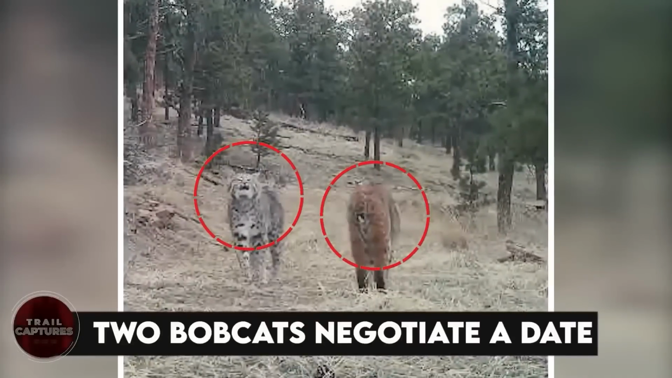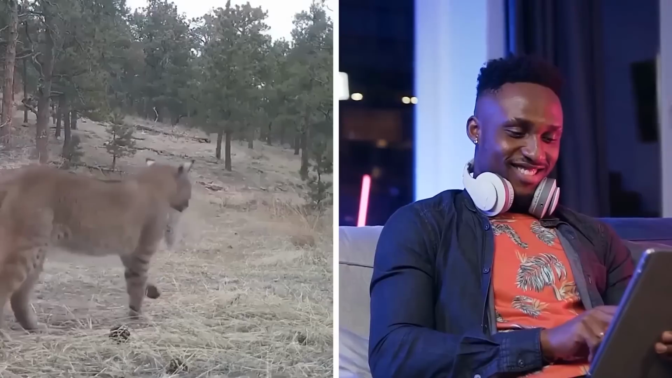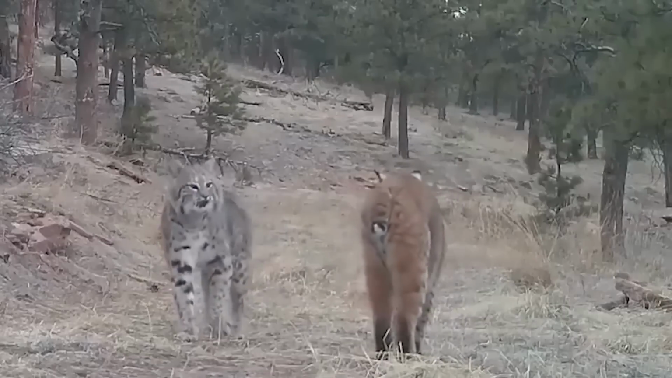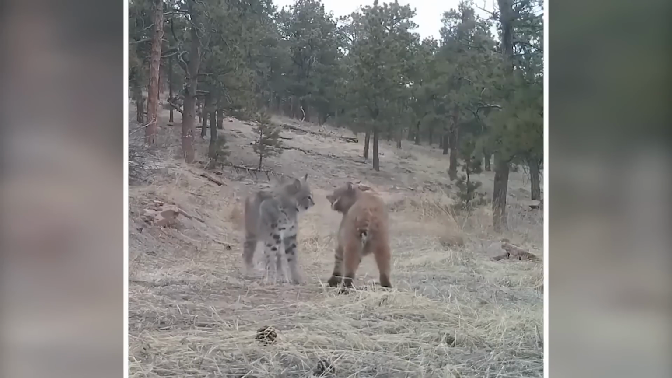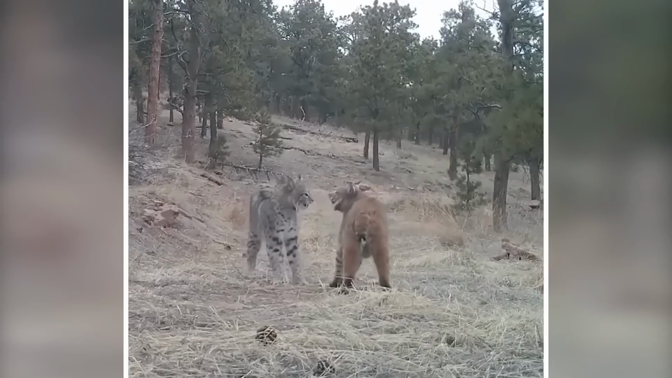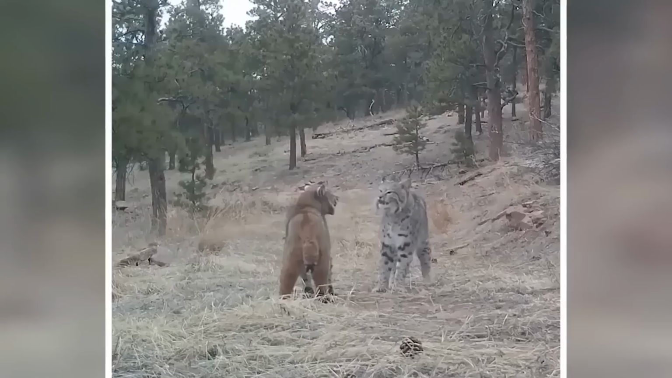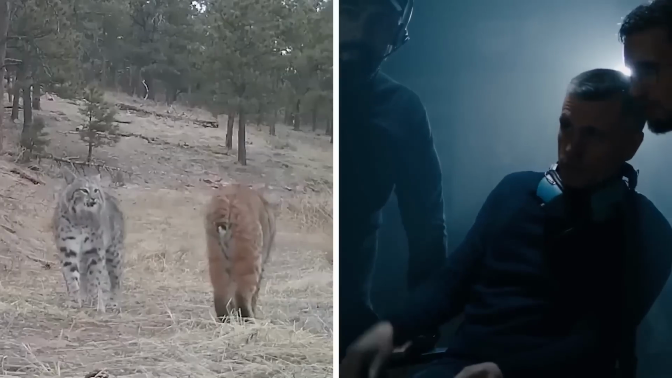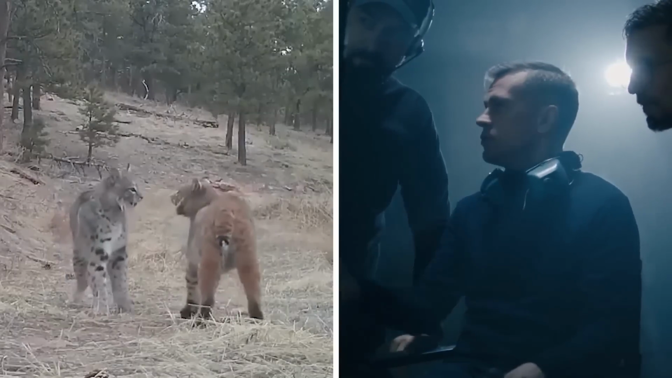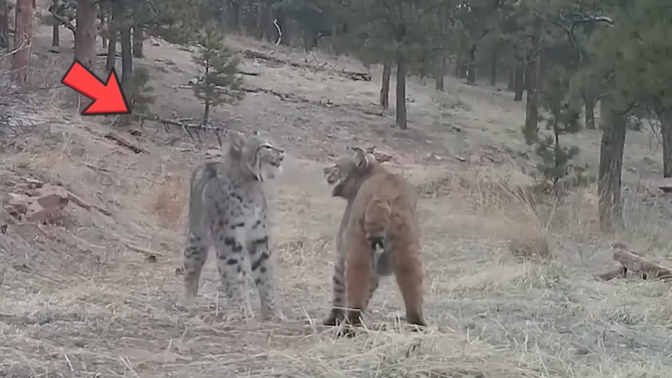2 bobcats negotiate a date. Trust me, you'll be thrilled to see 2 bobcats negotiating a date. They see each other from a distance and start yowling. As they approach each other, they look into the eyes with constant growling. Both give awkward poses with rapid tail twitching. The gray cat is the female, and the red one is the male. It seems that the whole scene is directed by a renowned director. Can you believe that this loving video was captured on Valentine's Day?